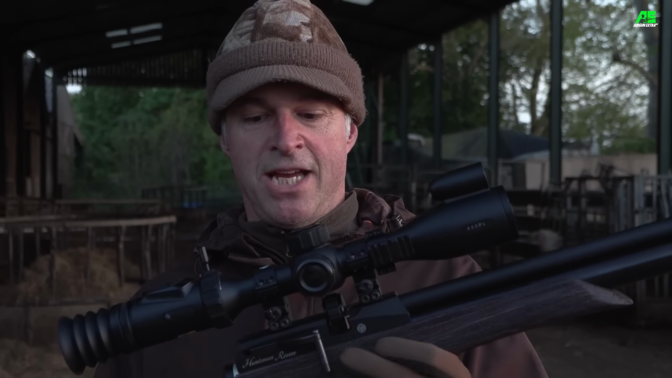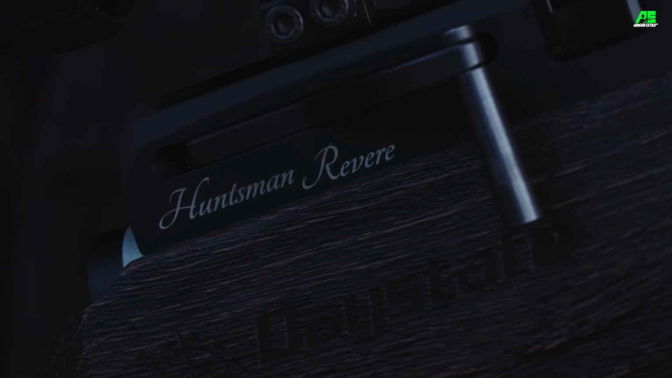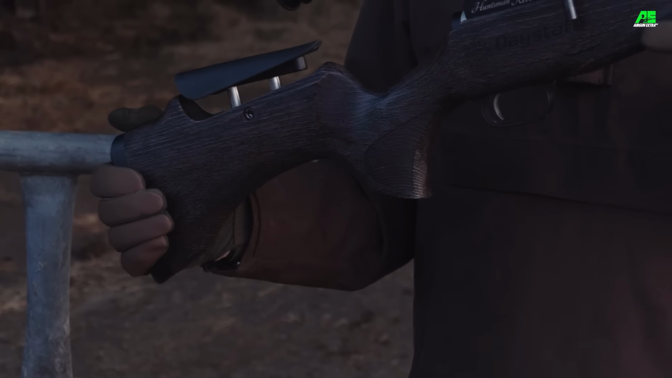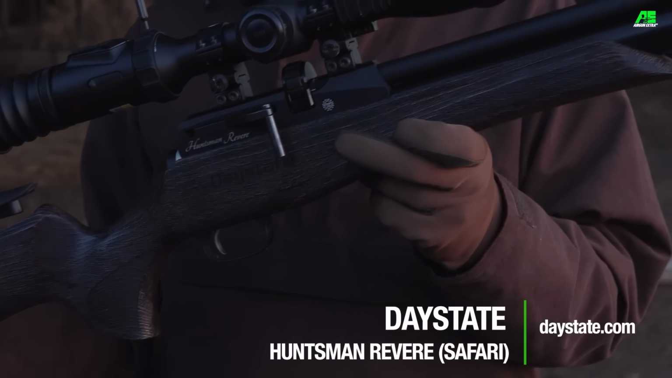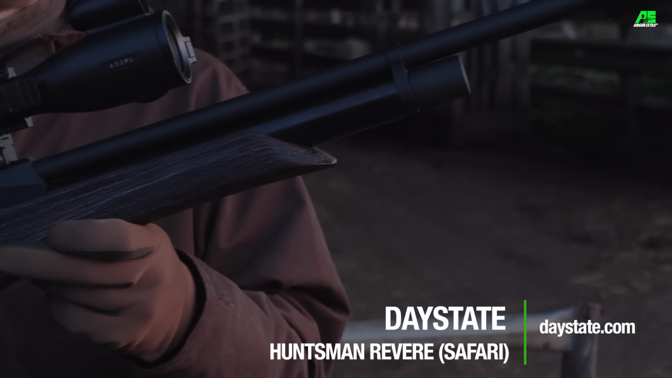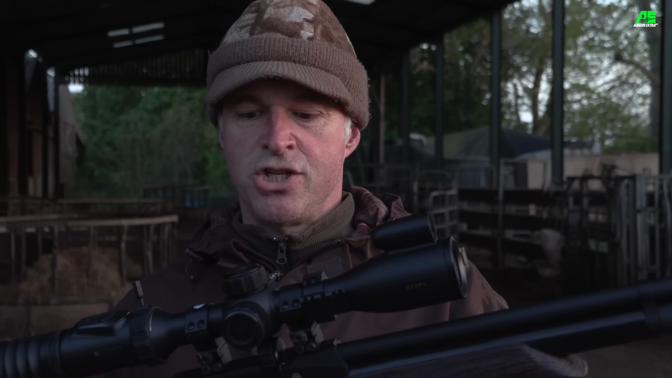So, to give you a quick run through the kit that I'm going to be doing that shooting with, the gun is my Daystate Huntsman Revere Safari Edition. It's a gun I use a lot. I've actually got two of them in sub 12 foot-pounds. This one's a .22, just a little bit more close range stopping power, great for ratting, and obviously being sub 12, it's all the gun you need for this relatively close range shooting.